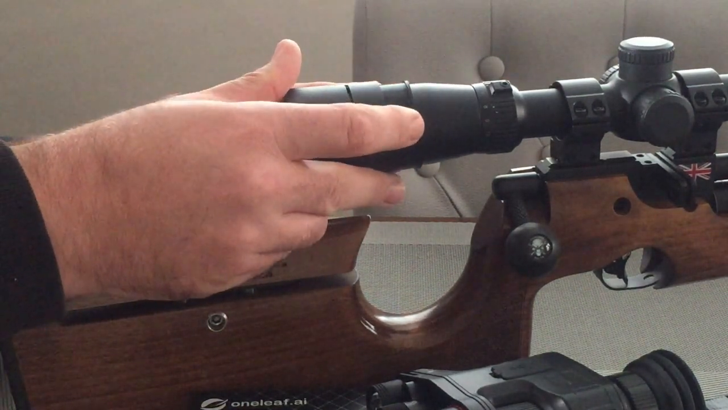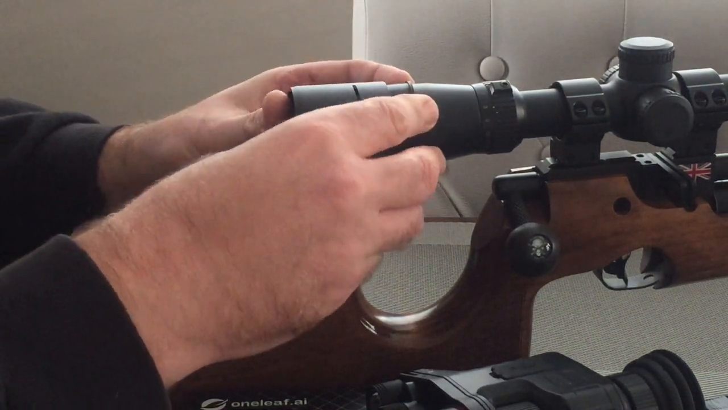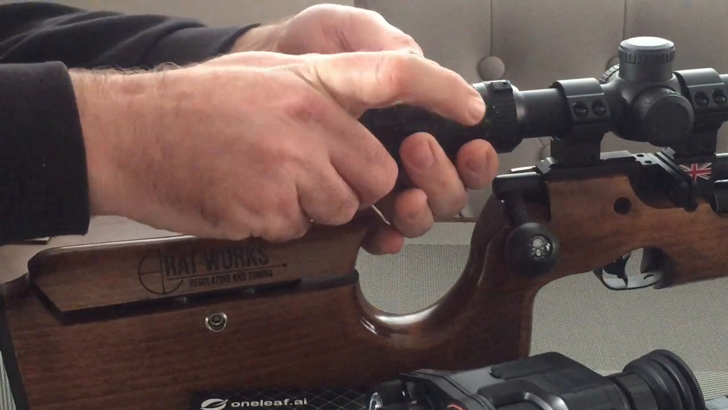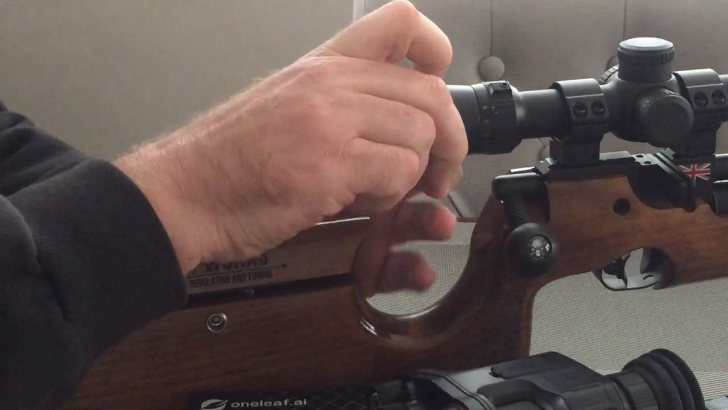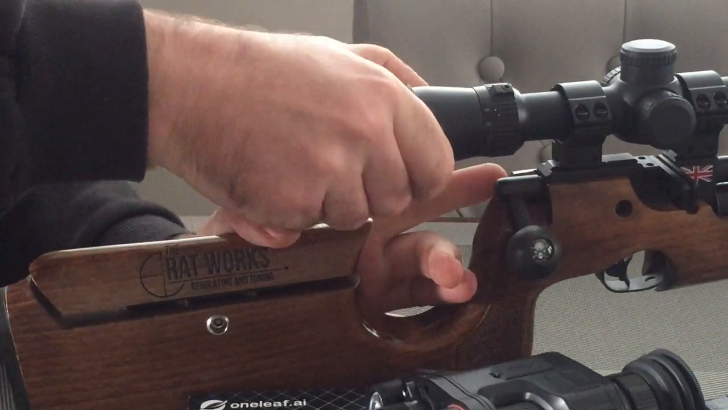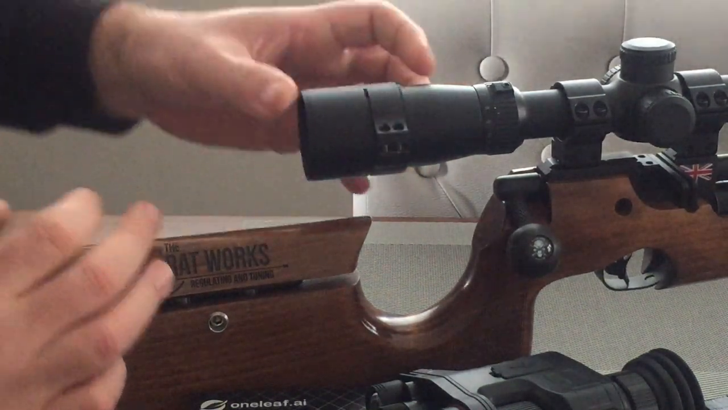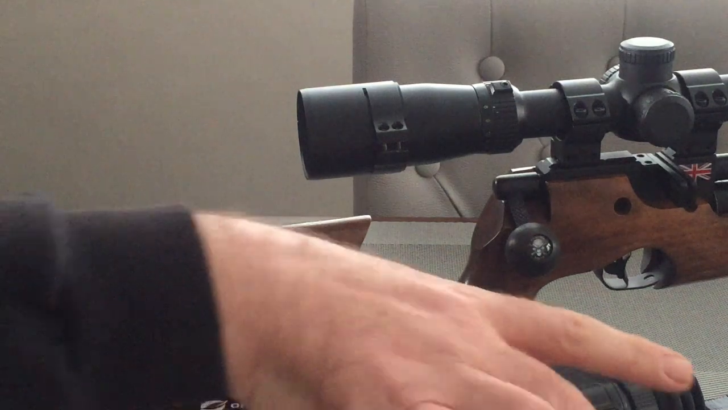We offer it up to the collar, a little bit of jiggling and whatnot just to get it in there properly. The shim slides nicely into the collar, as you can see, and then you just clamp it down and it's rock solid.